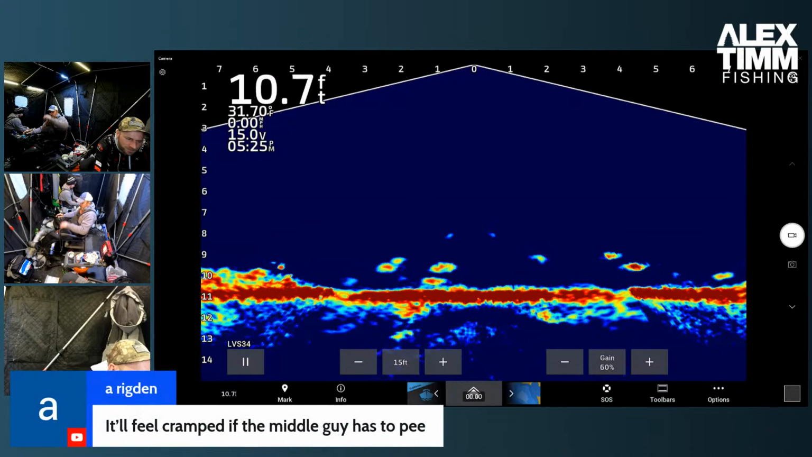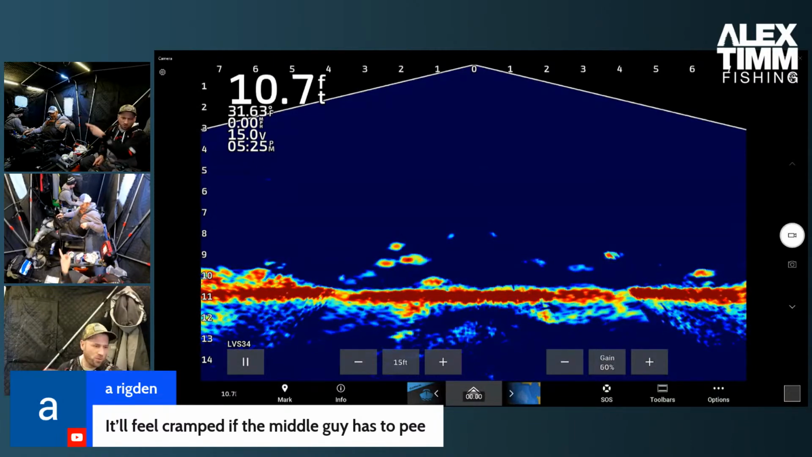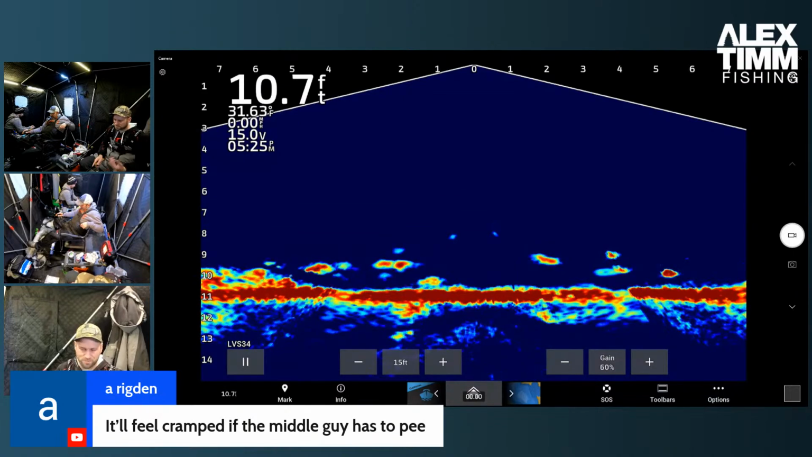Freshwater, tiny. Yup. It'll feel cramped if the middle guy has to pee. No, he can sneak out pretty easily. He just goes right out that window right there. Just stands on his chair. No, like he crawls out of the window. I'm kidding. No, you probably can't tell from the angles, but you can get out over here pretty easily. I just back up and he can sneak by, or I stand up, move forward.